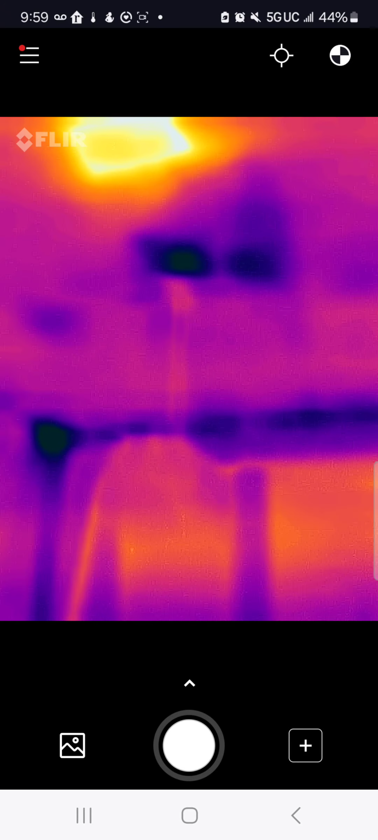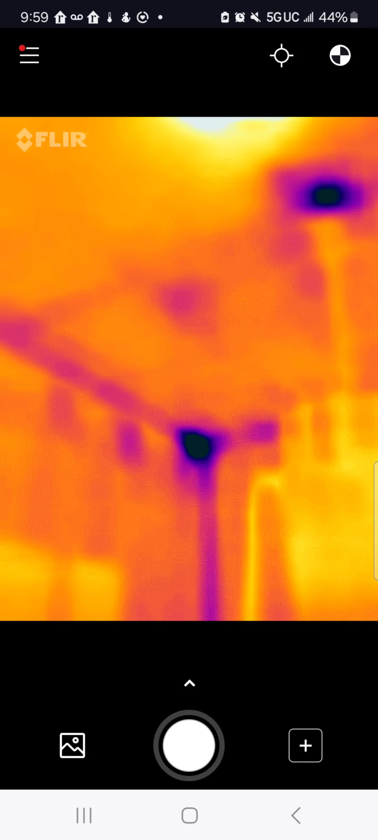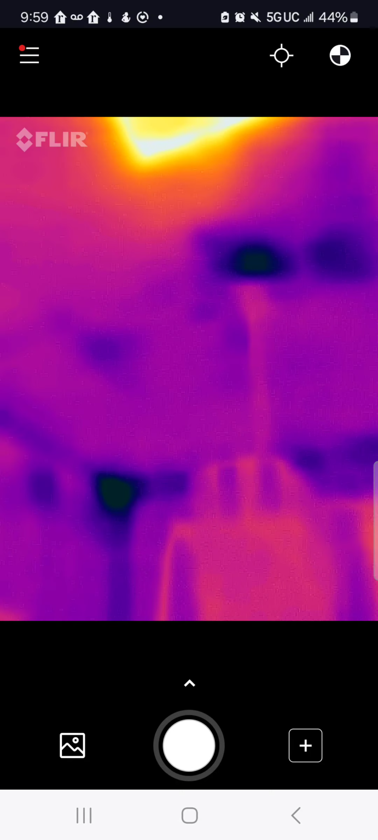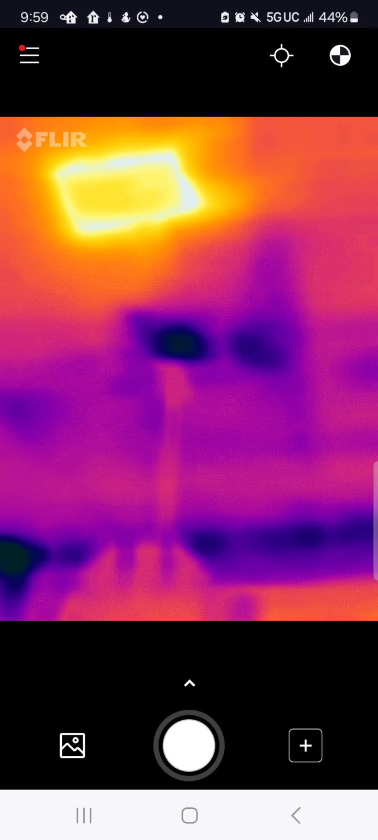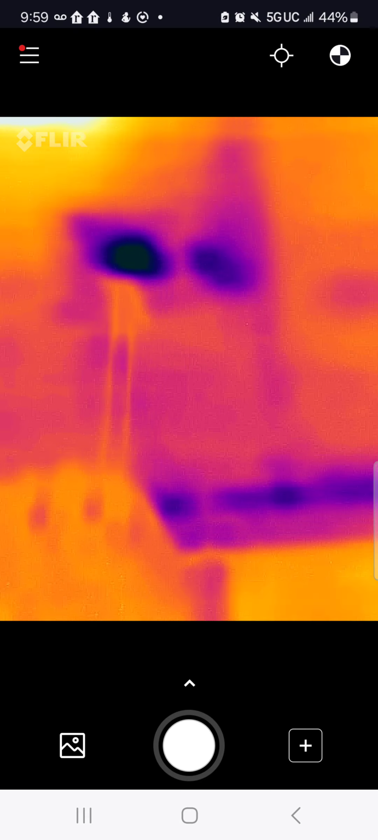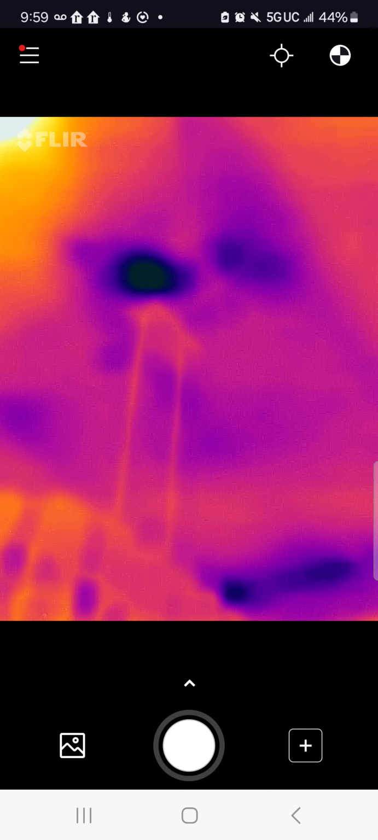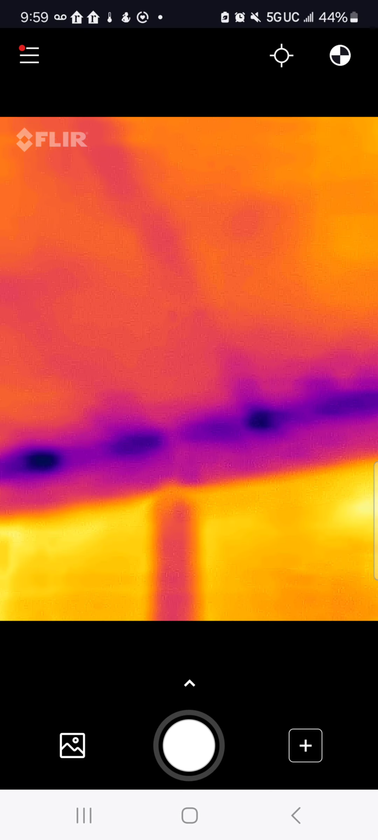But if you look at the corners, there's one spot with blue in the ceiling right next to the air vent, and it seems like the insulation is not good in that area.